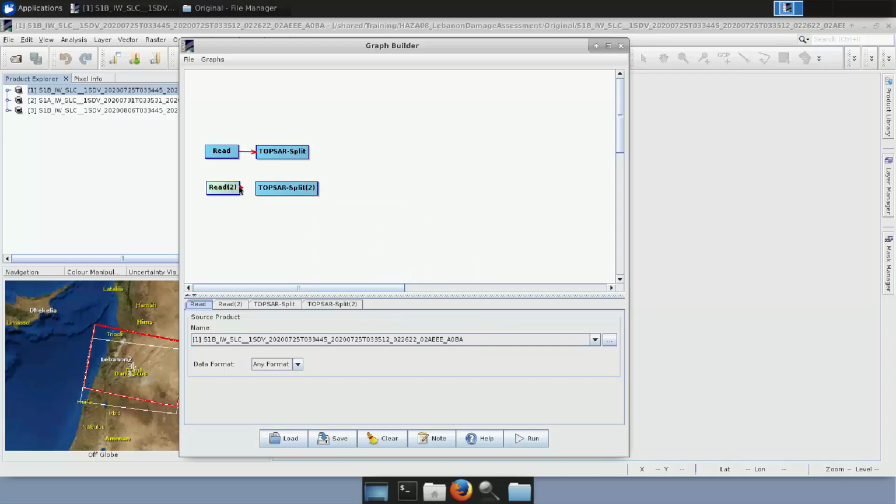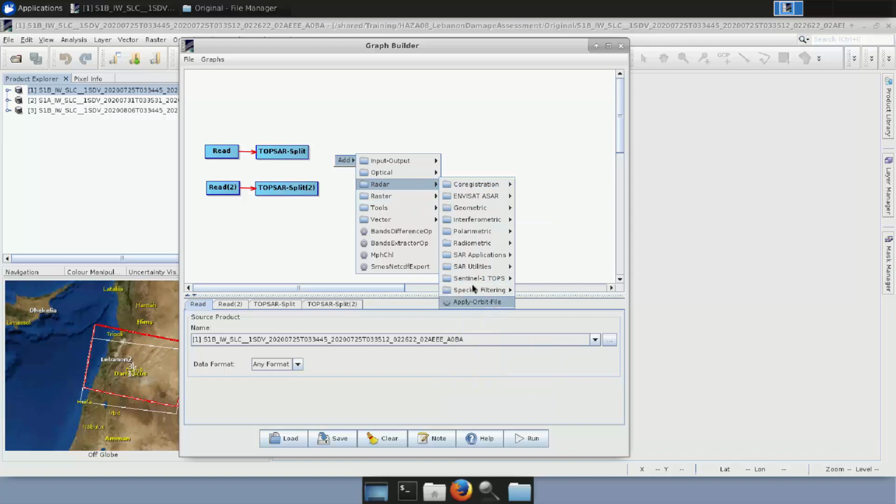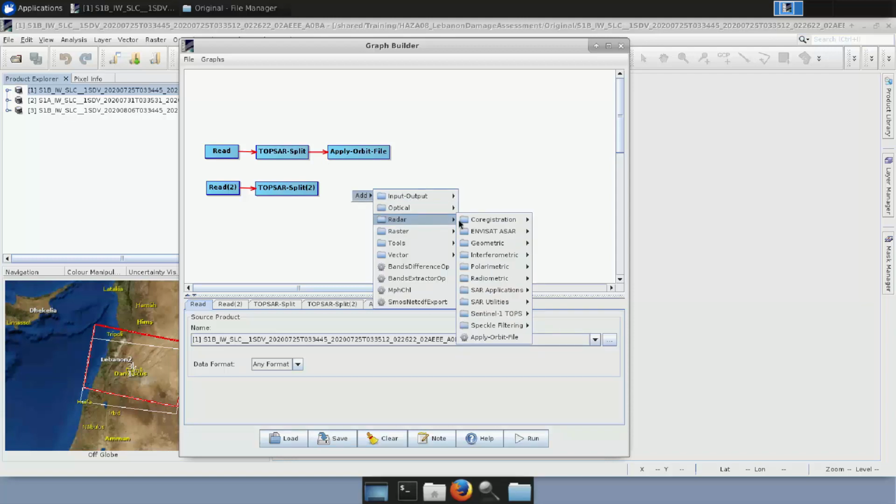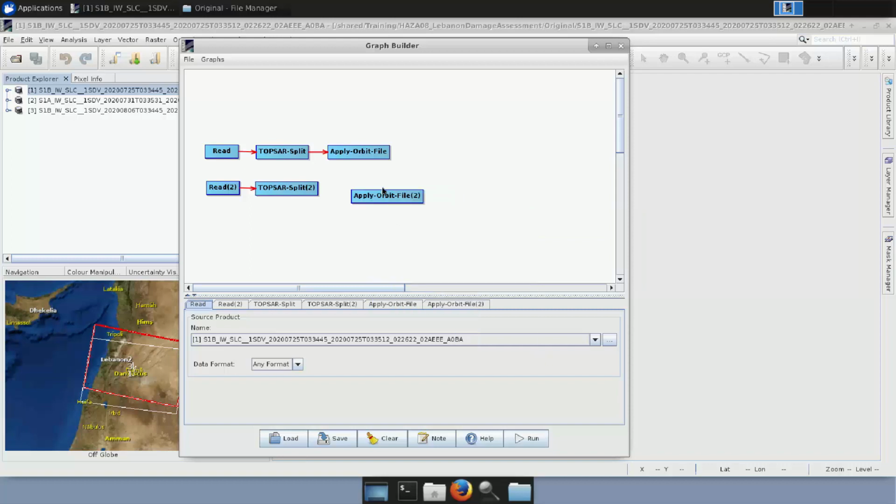And then we need to add to both of them the Apply Orbit File operator in order to get accurate velocity and position information. For these orbits, we go to Add, Radar, Apply Orbit File, and we connect it with the TOPS Split, repeating the same for the other one. They become available a few days after the release of the product.